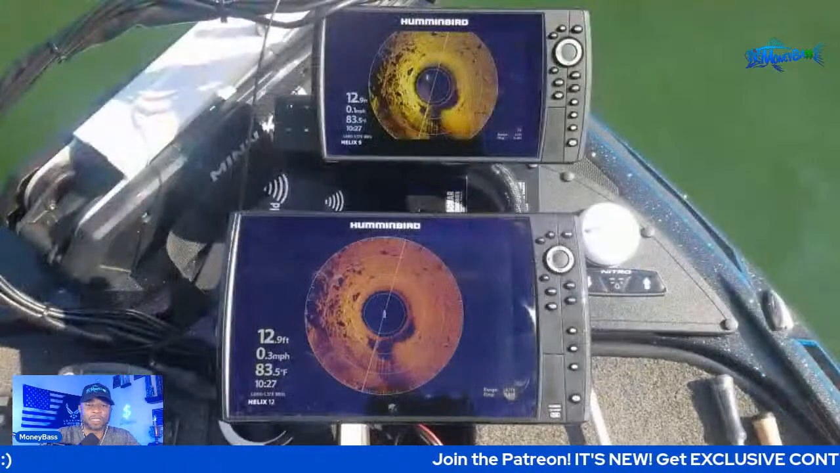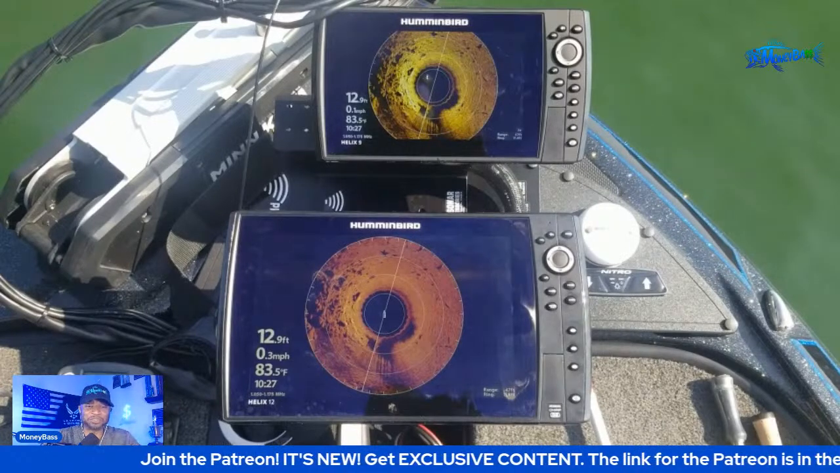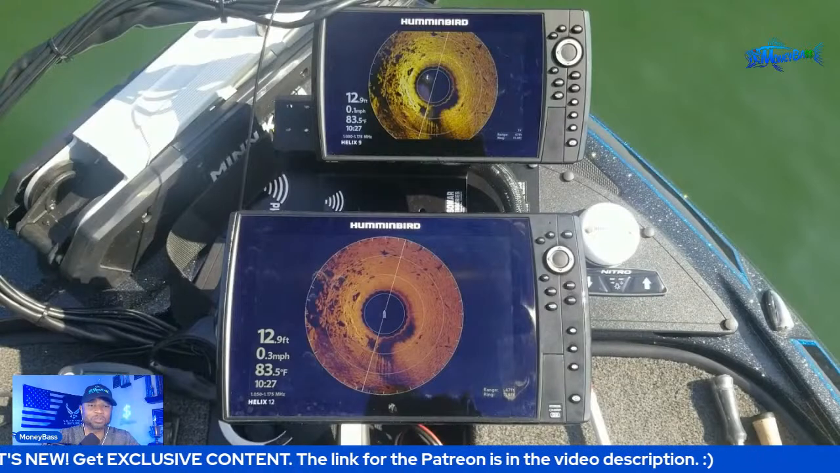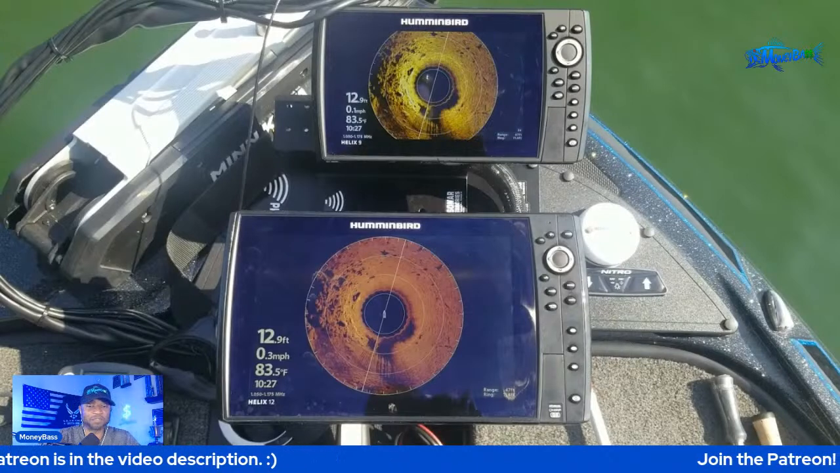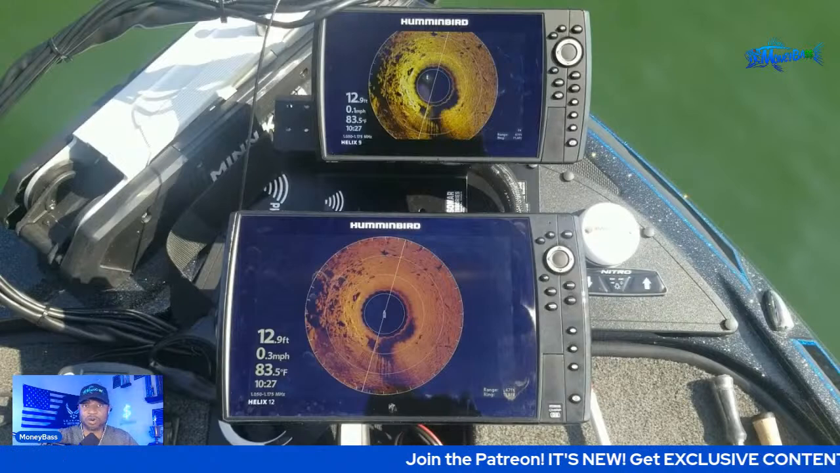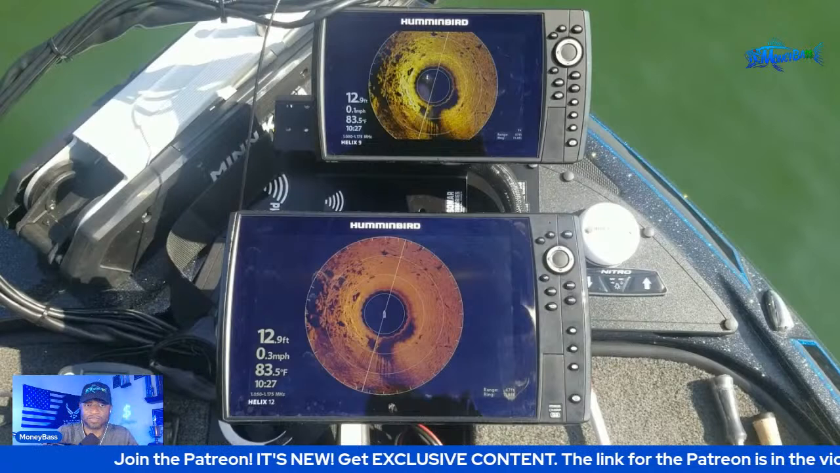All right, so on this picture right here, guys, obviously those are some nice images of rocks. You can see some big boulders, small boulders, and I'm sitting in about 12 feet, and those rocks are kind of shallow. But if you are a little deeper and you see rocks like that, they will still show up just as clear on that 360.